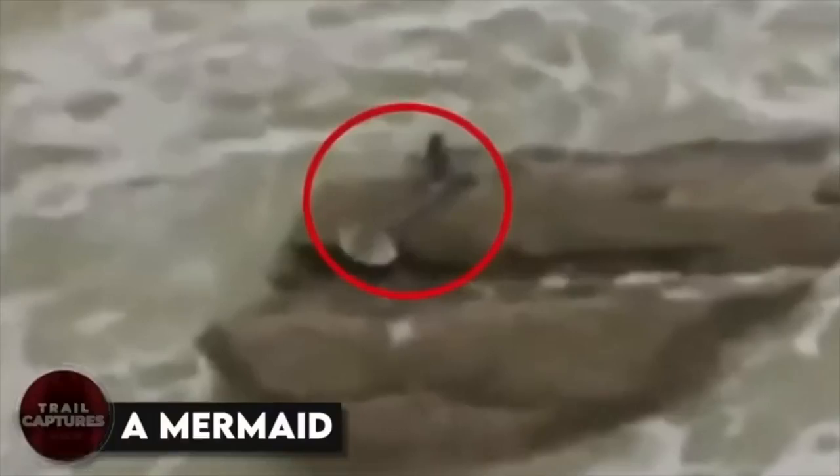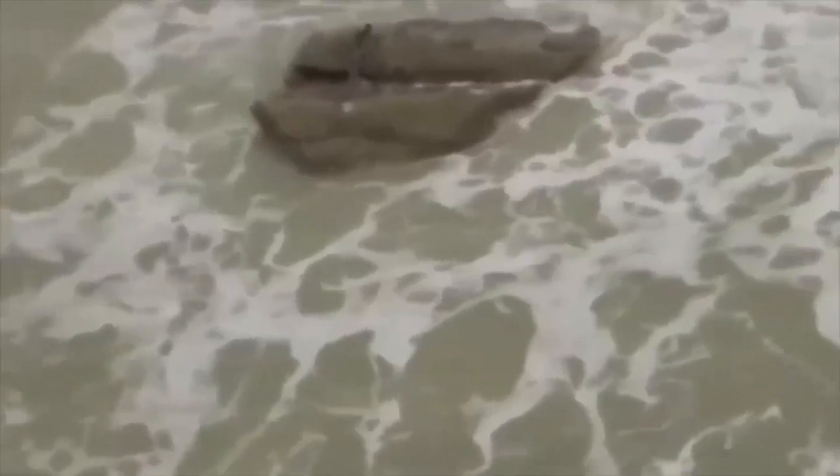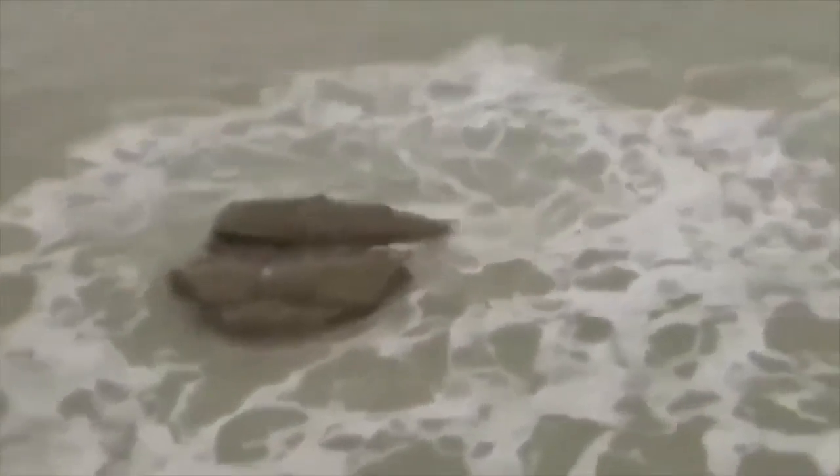A mermaid. Check out this crazy footage captured by some guys in Israel. They managed to catch what looks like a real-life mermaid on camera. The quality isn't great, but you can totally see the creature chilling on a rock before diving back into the water when it notices the guys creeping up. Oh my God! What is that? Do you think this thing was the real deal or just some kind of hoax? We want to hear your thoughts.